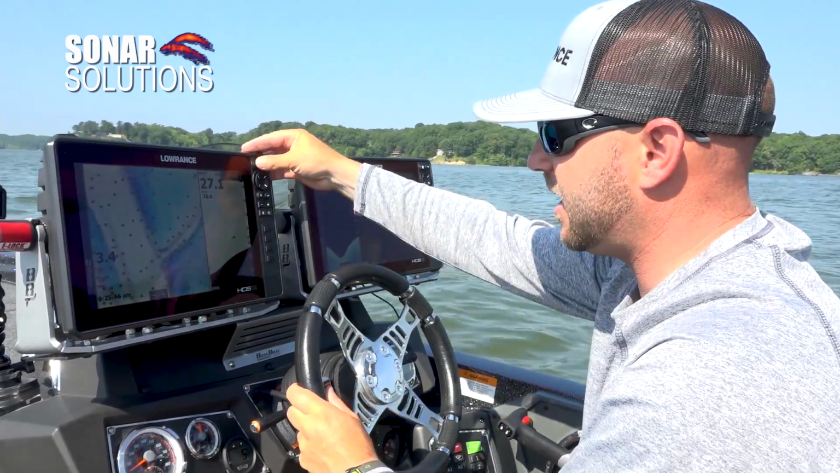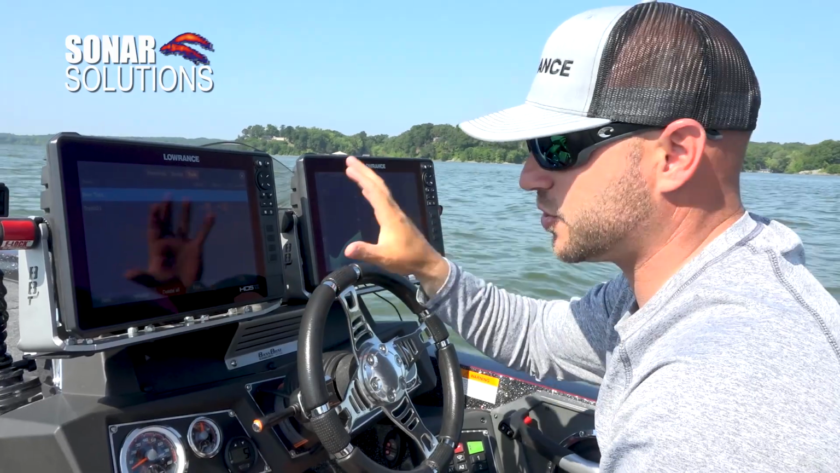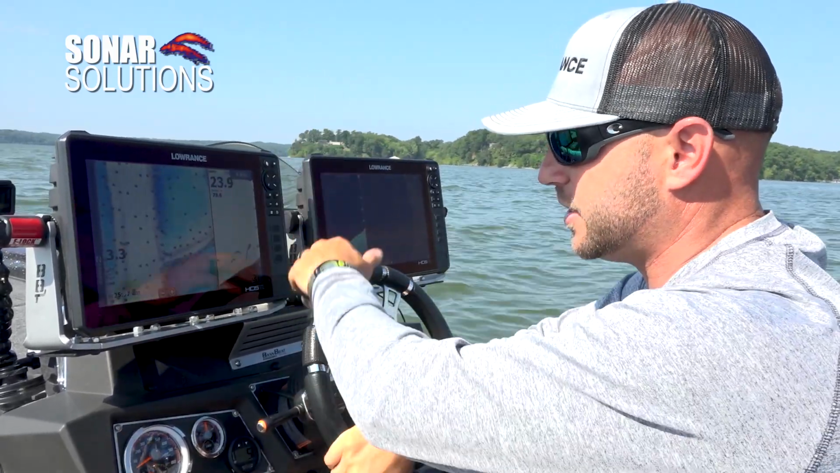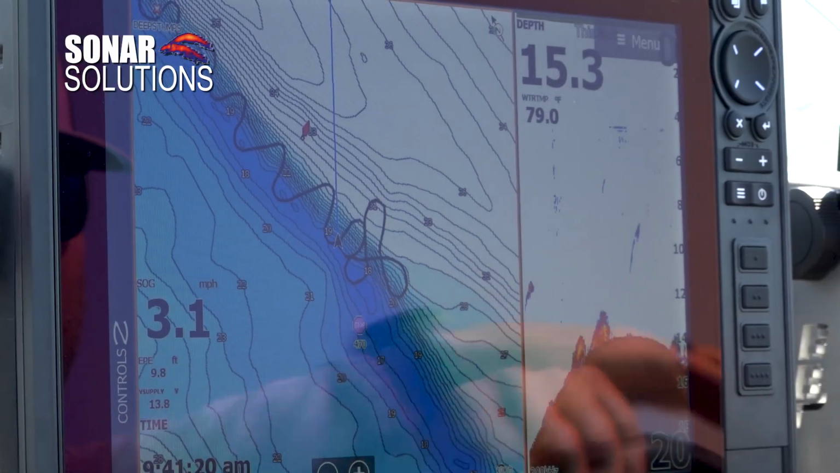But one thing that I like to do when I start in the morning, the very first thing I do if I'm fishing offshore, is I start a new trail. And remember, you want to start one at the console, and you want to start one at the front as well, because they don't actually share the trails. So what you want to do is go in here, start a new trail, and you're going to be able to see where you've been, where you haven't been.